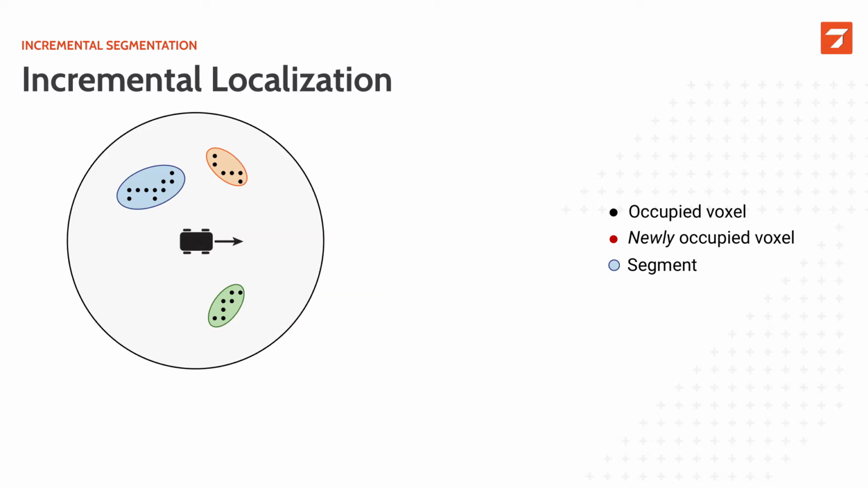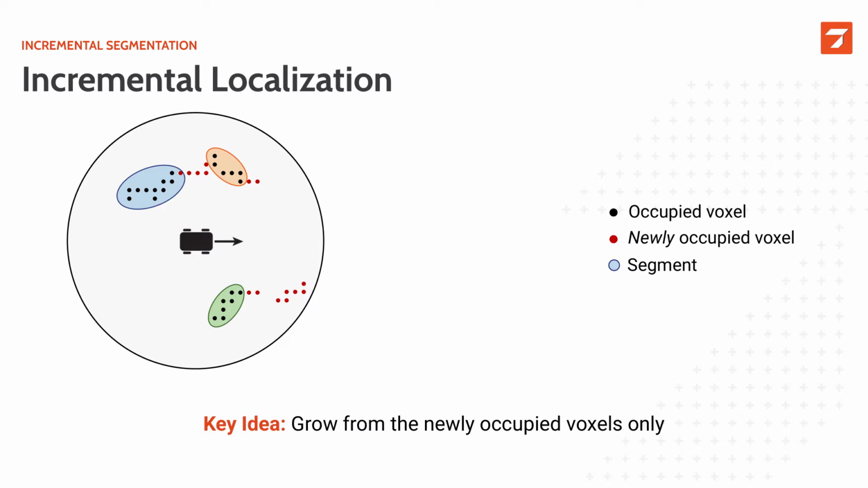Then the robot moves forward and makes some new measurements. We have now implemented a dynamic voxel grid, which tells us which voxels become occupied when new scans arrive. Our idea was to use this information when performing region growing, by growing only starting from the newly occupied voxels. In some instances, we would discover a new segment. We might also grow from a newly occupied voxel to an already identified segment. And finally, these new voxels might also allow us to merge two segments together.